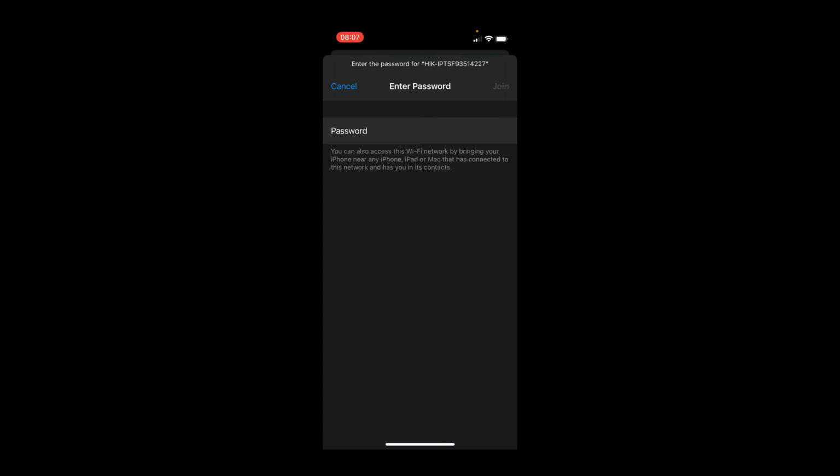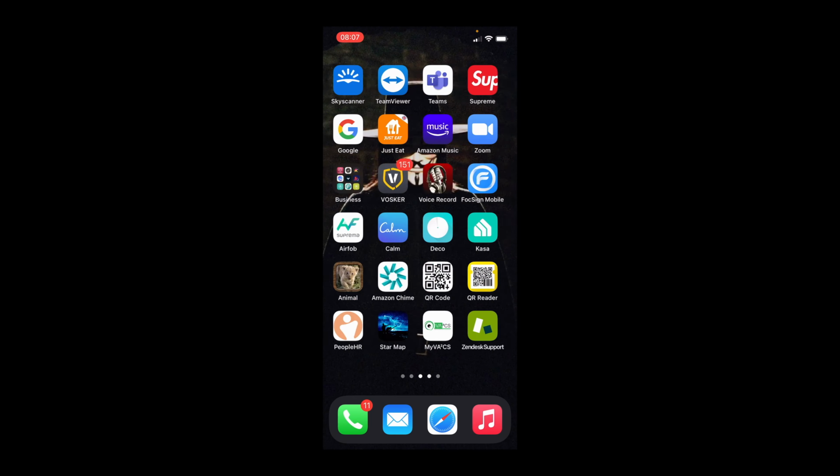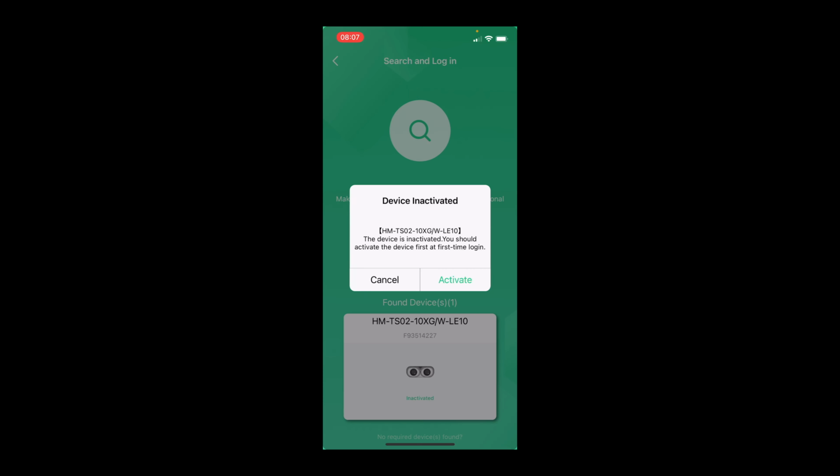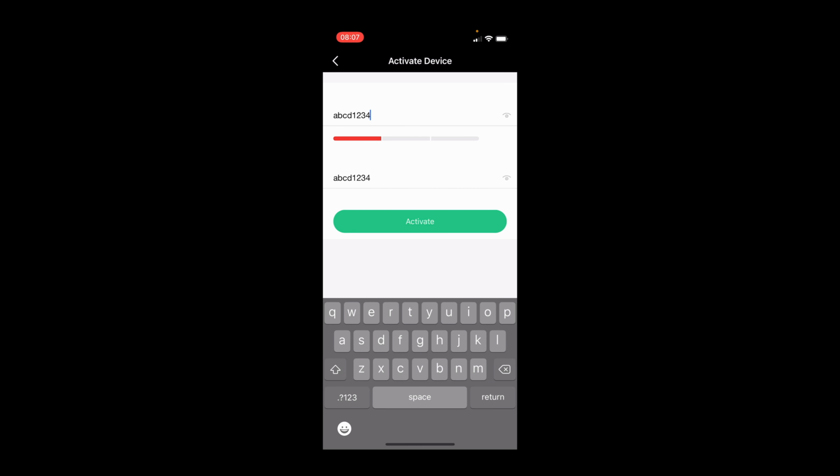Right, that's now joined. So we can go back to the app. You can see that the device is inactivated. You should activate the device the first time you log in. So we'll click activate, choose a password. We'll just leave it as ABC1234 for the purpose of the demo. Click activate.